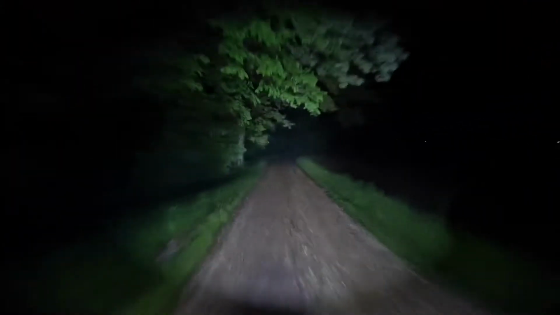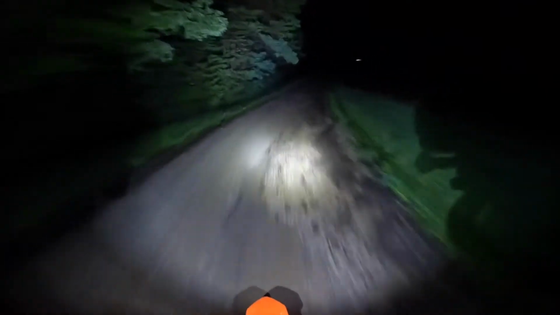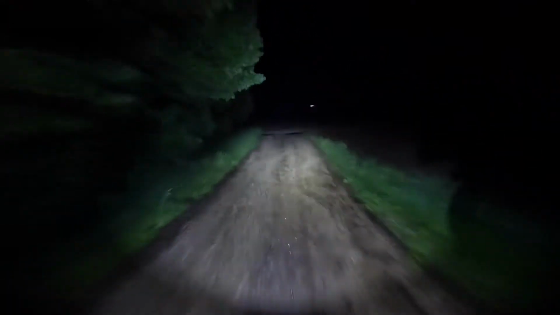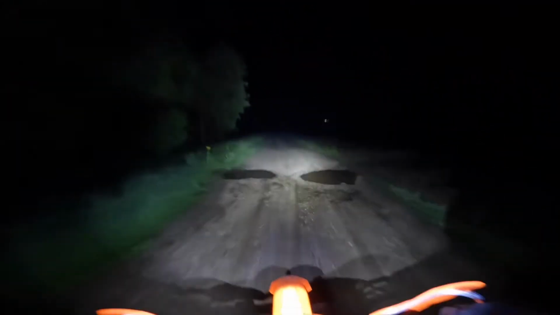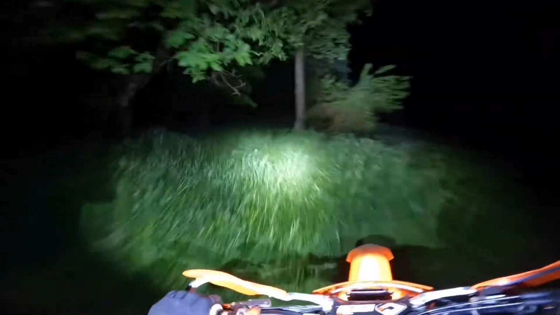Going downhill, you can see what's down there. Going uphill, you can see what's coming up the hill. Actually works pretty solid, so I'm not going to mess with that too much. The Oxbows are much more focused. You got a lot more reach with them for lights. Headlights just kind of a general illumination thing. It rained today, so we're going to see also how wet it is in here.